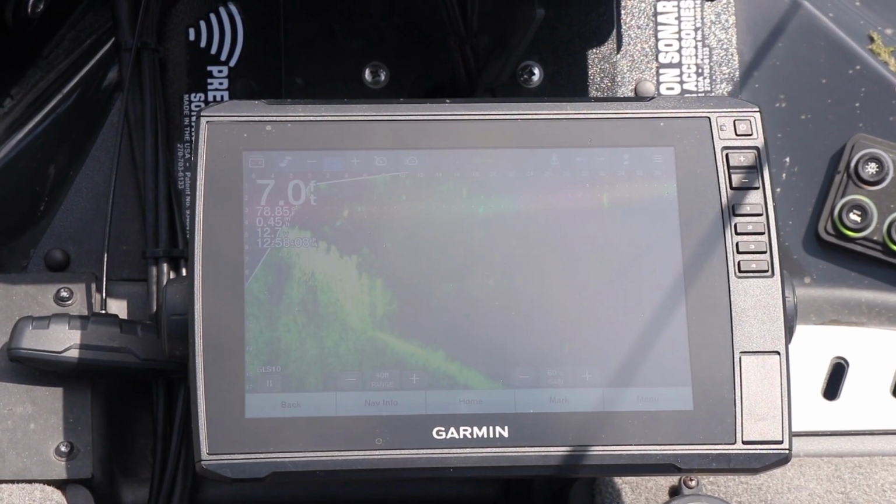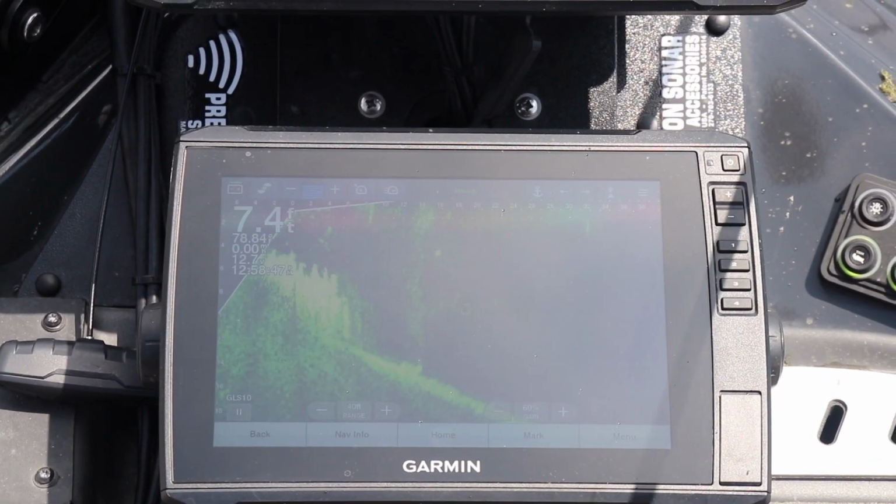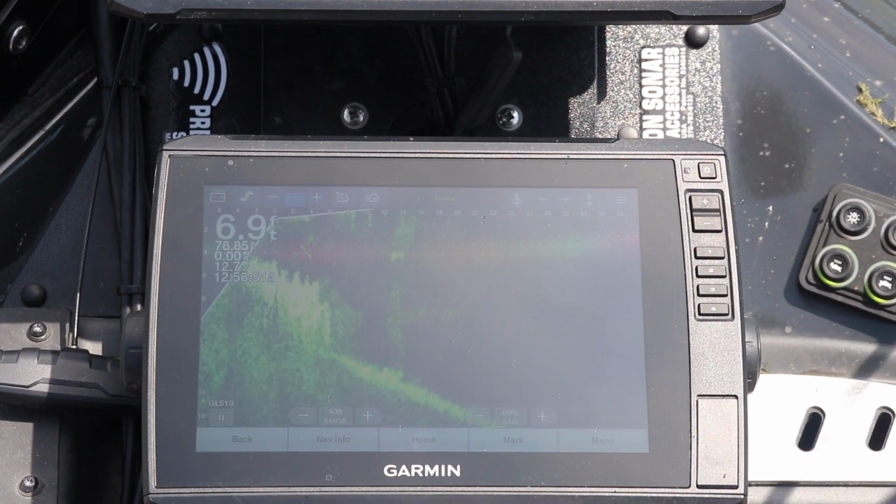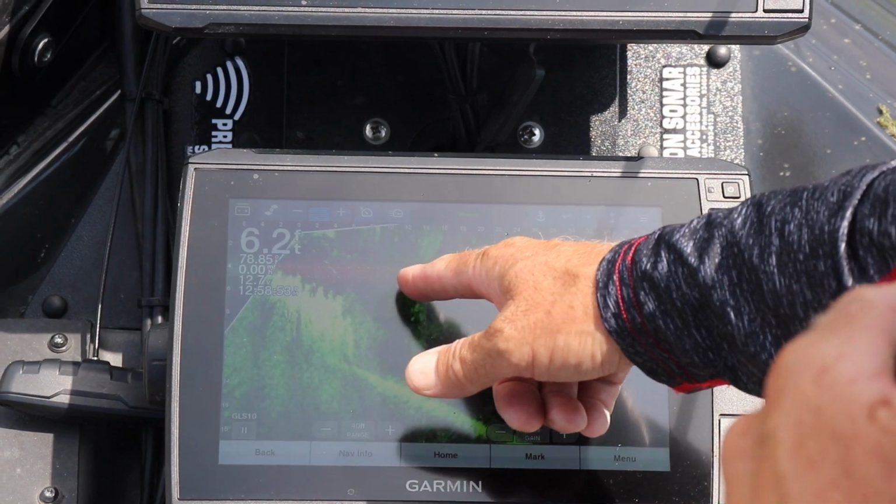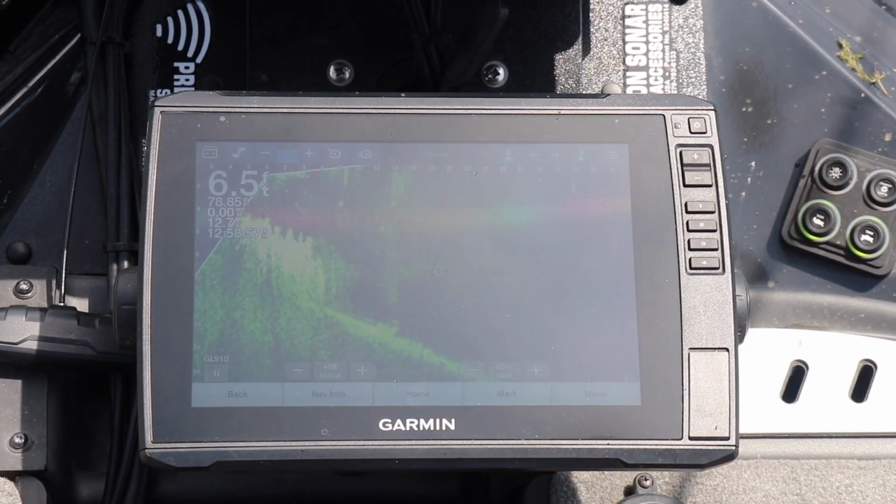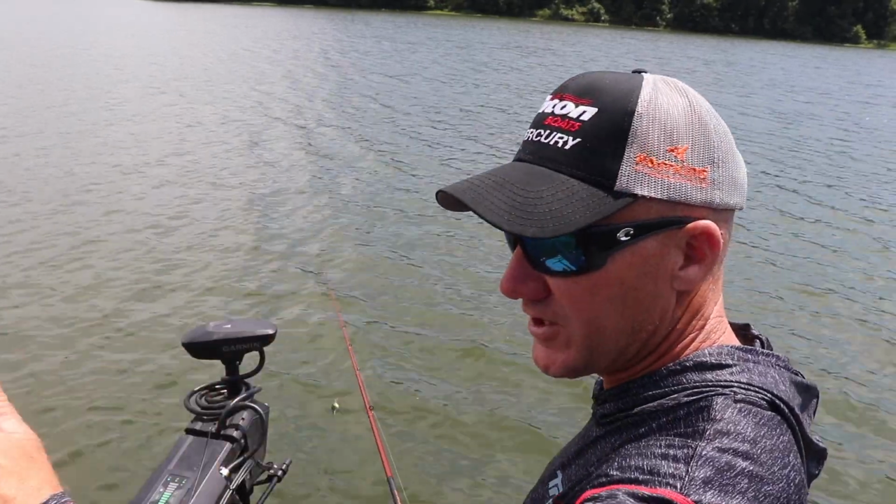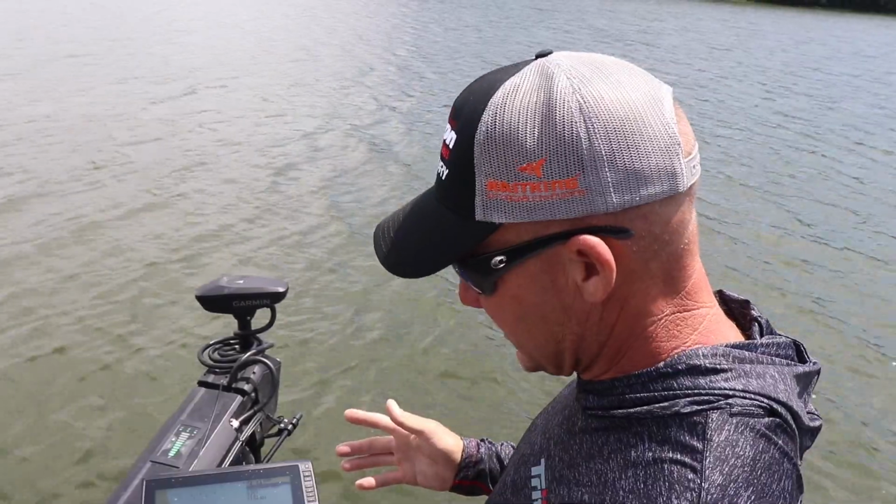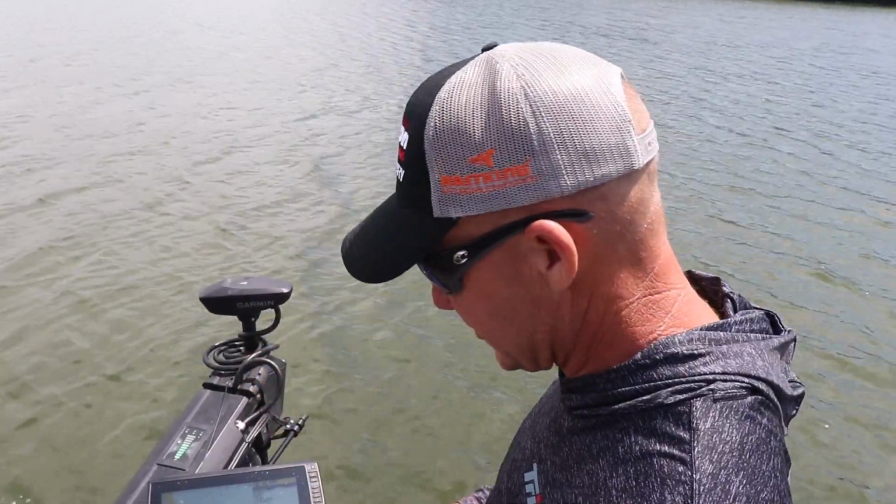Oh. And see, that's what's so cool about Livescope, guys. In real time, you're seeing how fish are reacting to your bait. You see when they react positively and you see when they react negatively. But it's really cool when you actually throw your bait out there and you can watch a fish swim up there and eat your bait in real time. Livescope is another tool to make you just that much more efficient on the water.